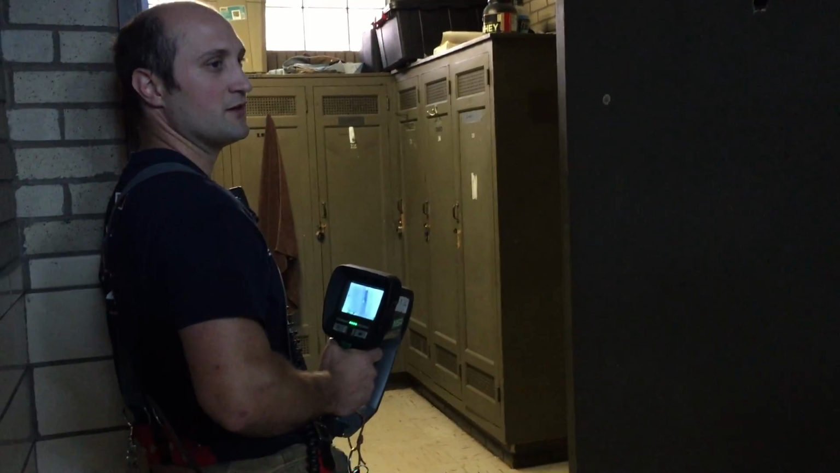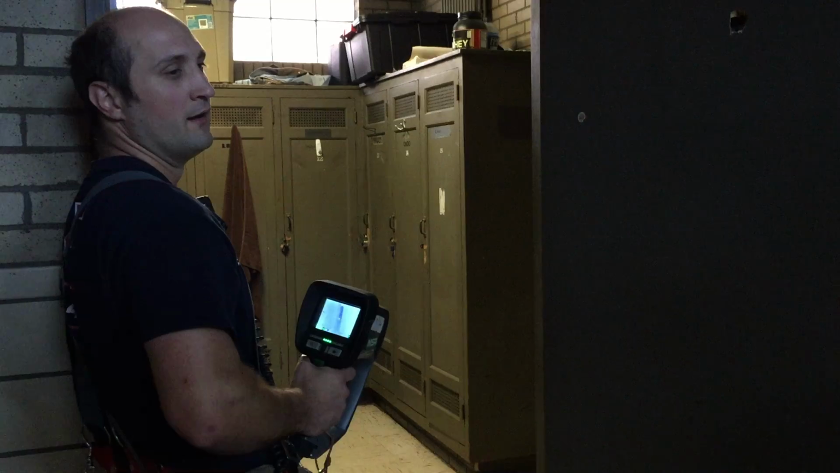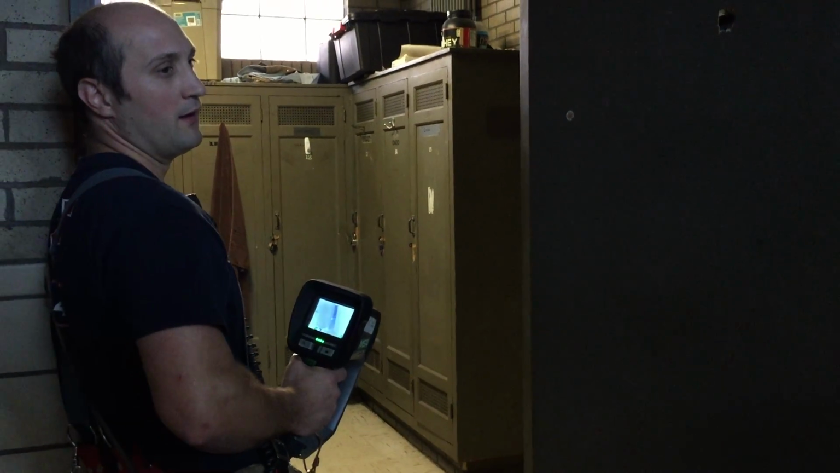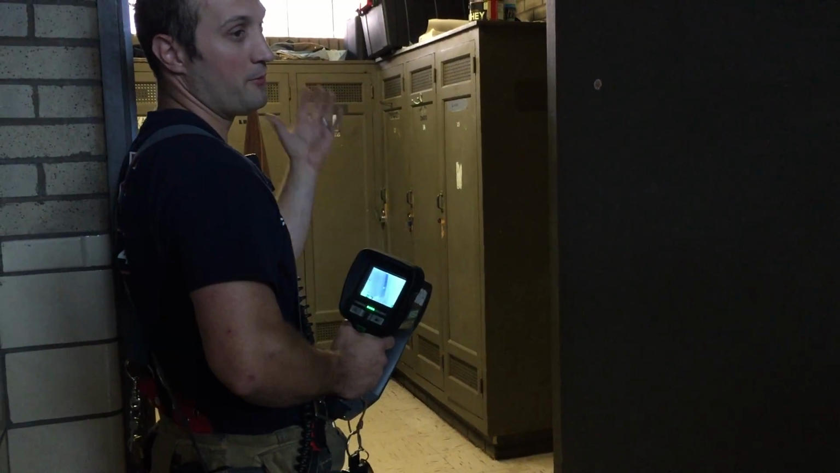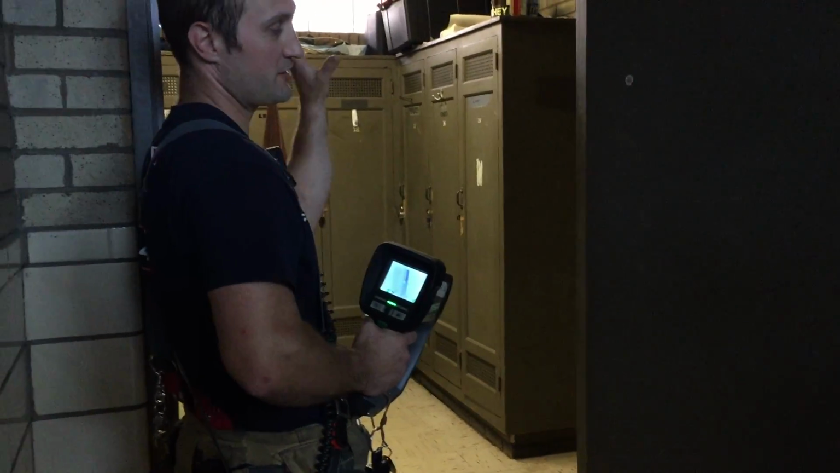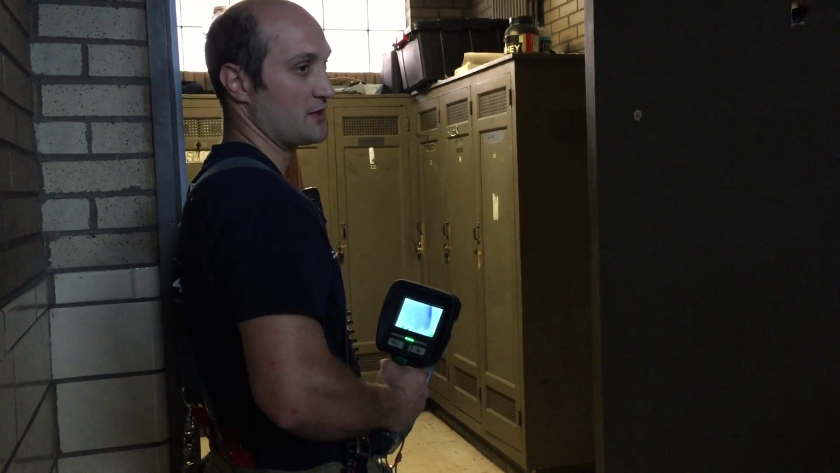Whereas a lot of times, you see it more in recruit school, you'll see guys crawling with their head down and really not looking at a whole lot other than the floor. Other than falling through a hole in the floor, which is why you carry a tool, the only thing that's going to kill you on the floor is a hole. All the dangerous stuff that can get you into trouble or get you in jackpots can be up high. All the issues as far as smoke and fire conditions are going to be up high. Again, crouching versus crawling is going to provide you better information.